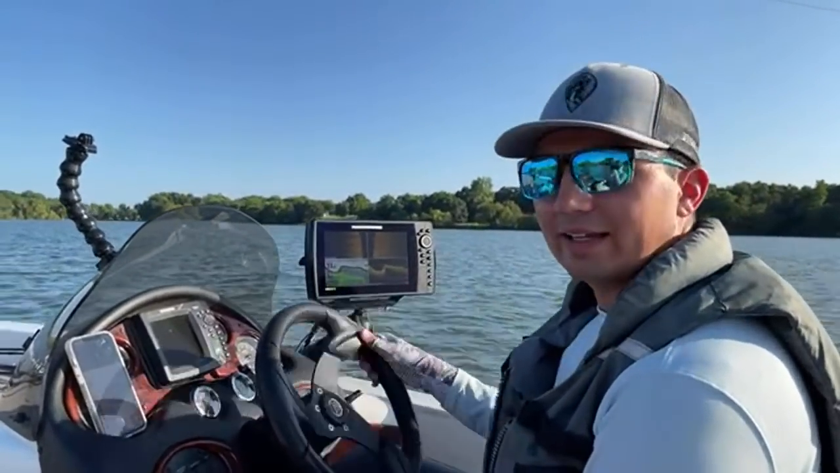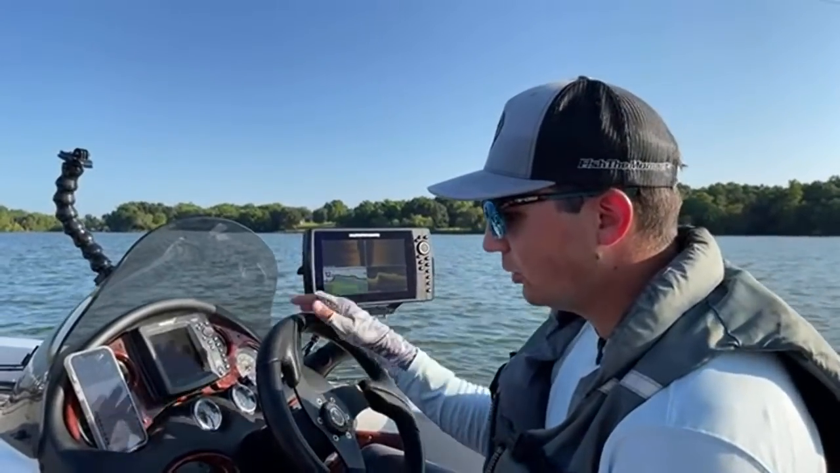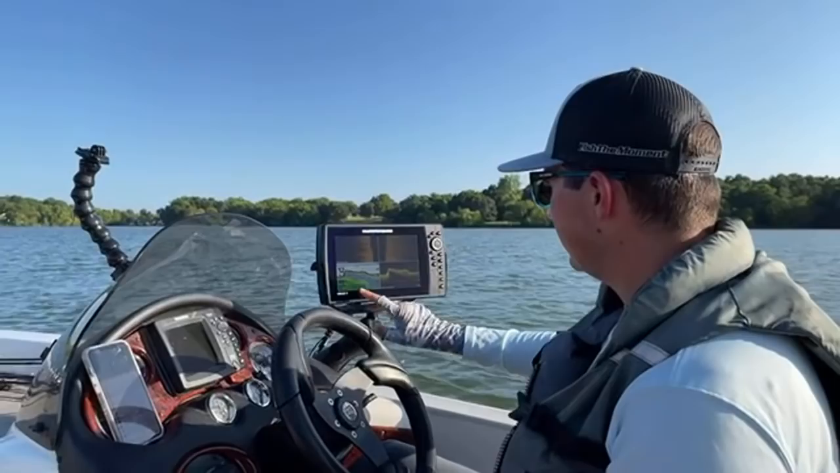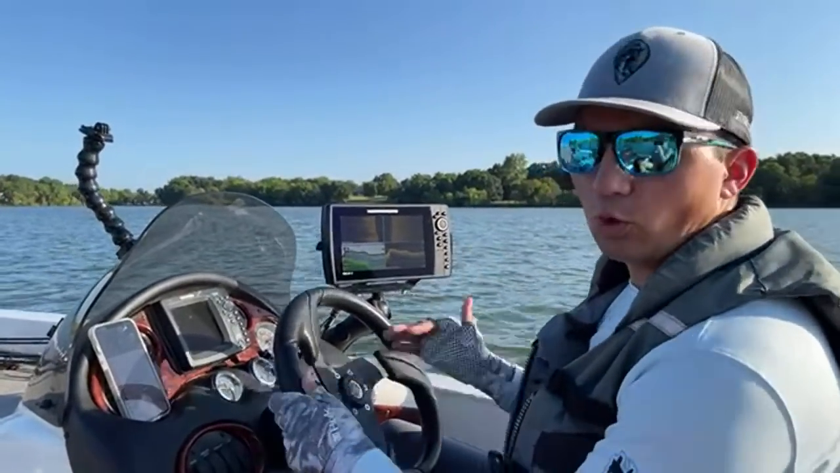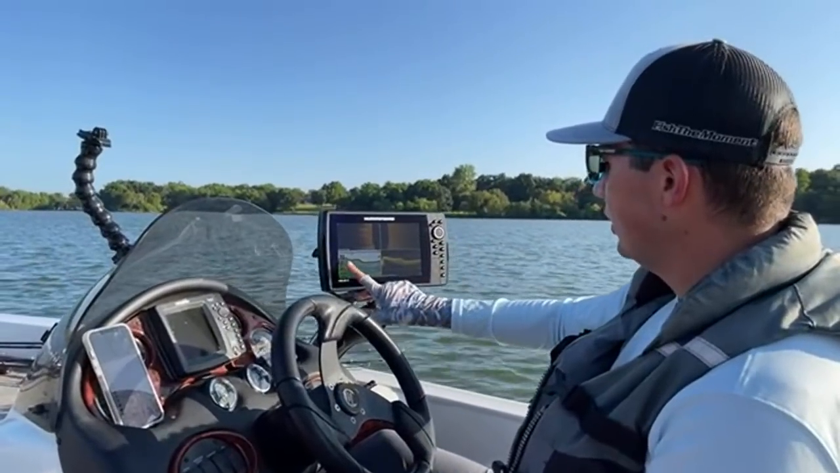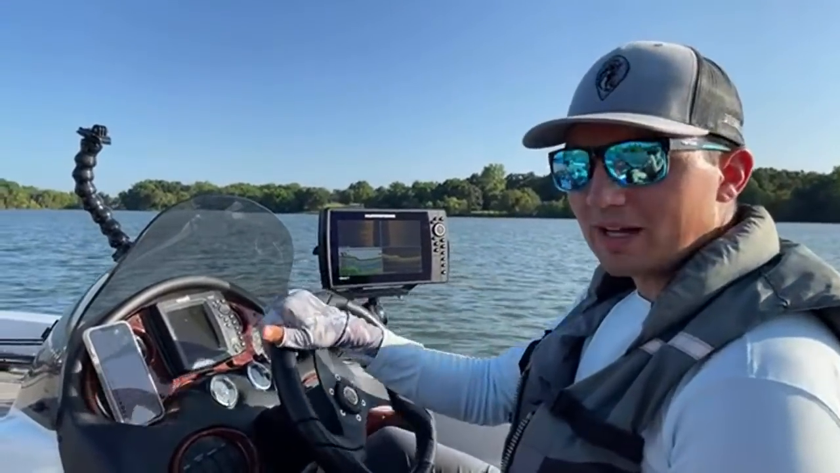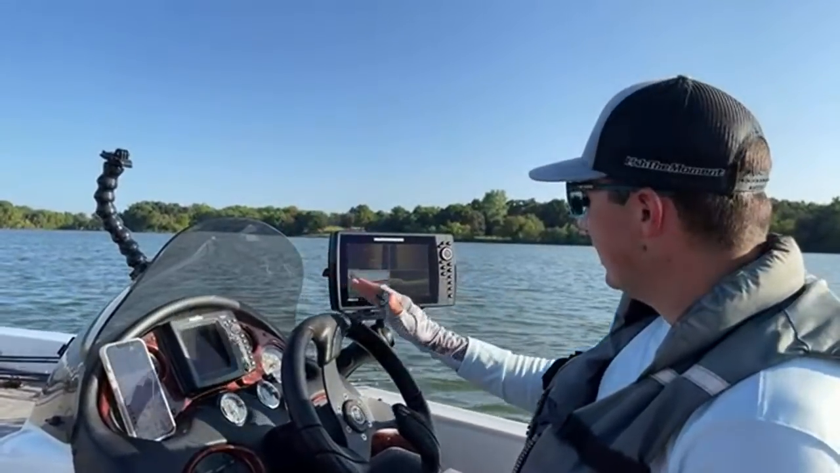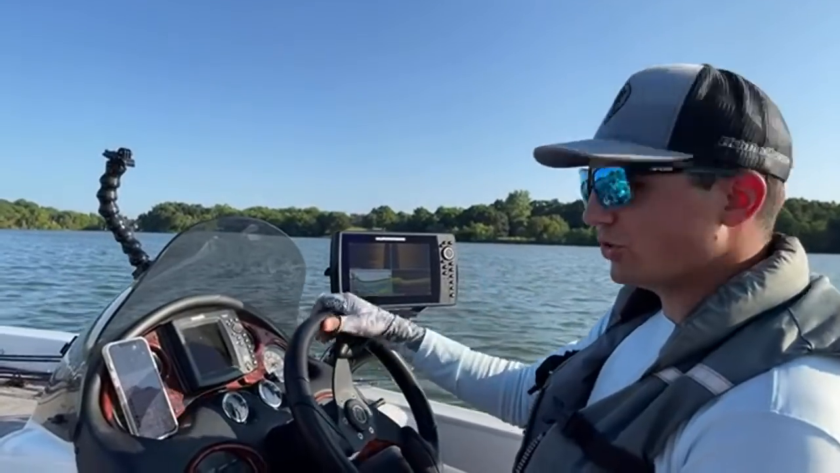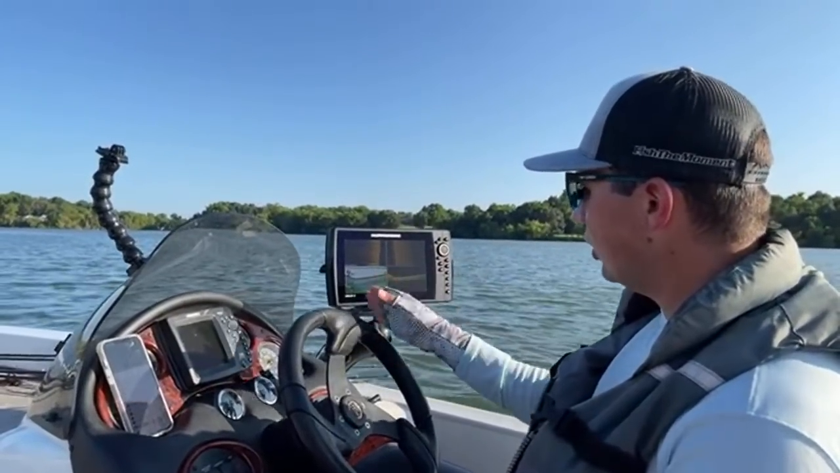Now, one thing a lot of guys do ask me about my graphing is, how fast should I be graphing? Well, usually I will graph somewhere between 3 to 4 miles an hour. Ideally, I like to graph as close to 4 miles an hour as possible. When you're graphing at less than 4 miles an hour, you're basically not maximizing the distance you cover. But if you graph more than 4 miles an hour, your screen starts to get all kind of fuzzy and blurry. So I try to graph as close to 4 miles an hour.